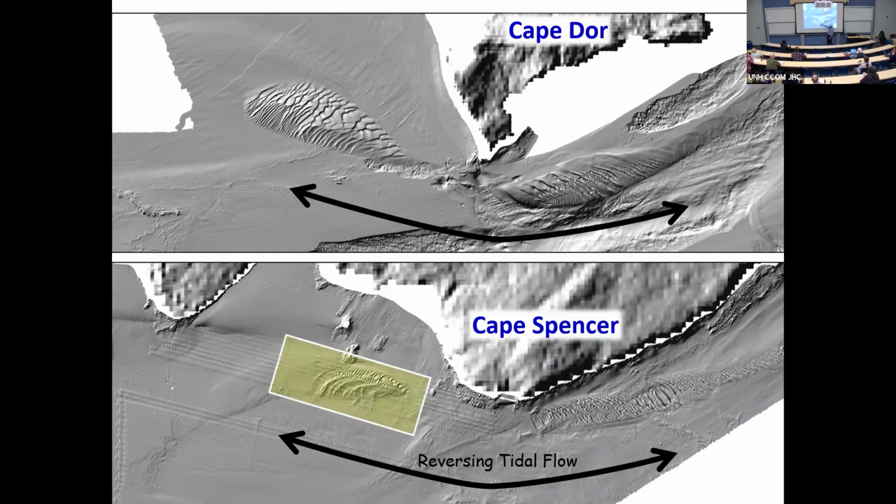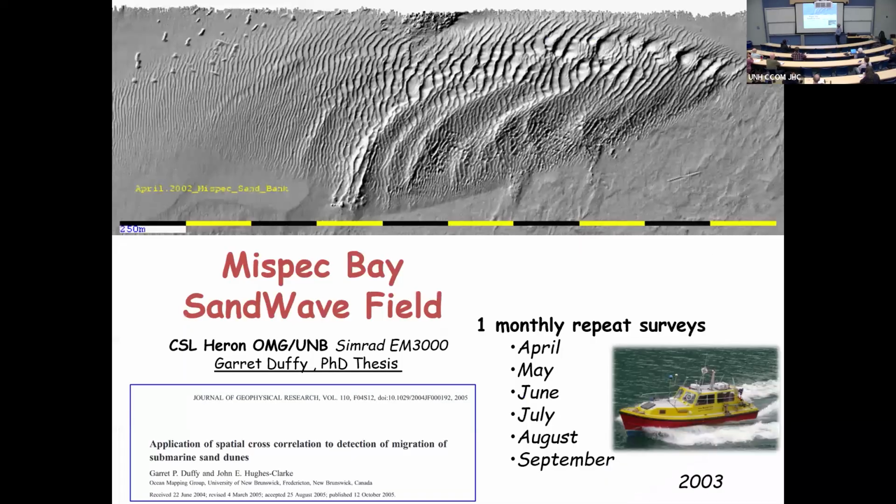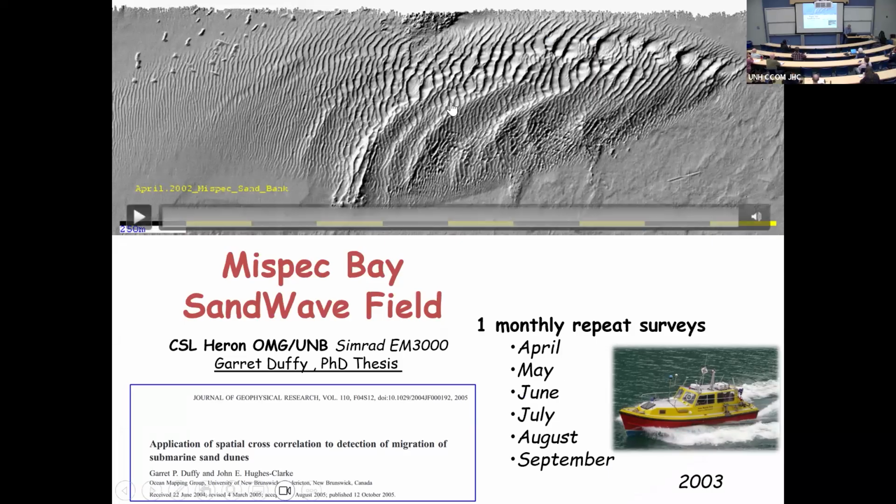So this is the one we focused on. This is close to the approaches to the Port of St. John. The gas terminal is here. So, of course, they're very, very interested in erosion and deposition there. And a thesis about 20 years ago, we'll find a mouse to click on it.